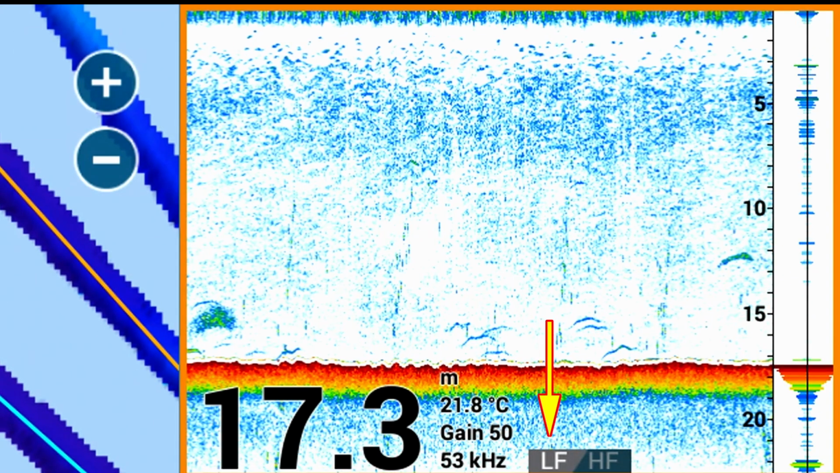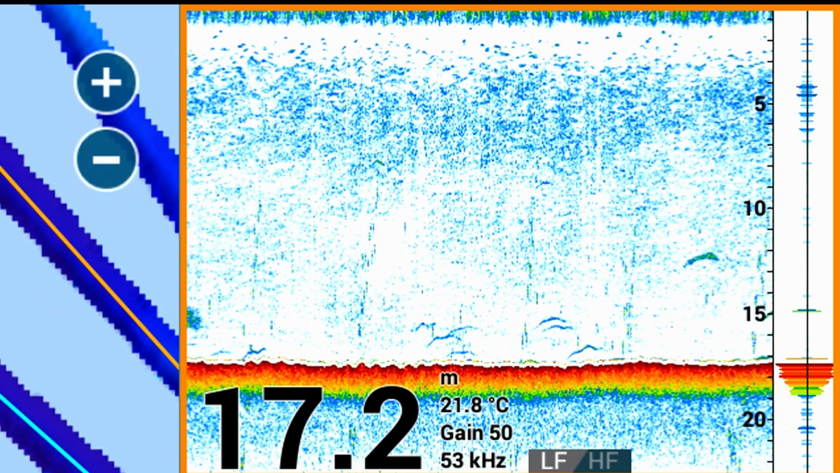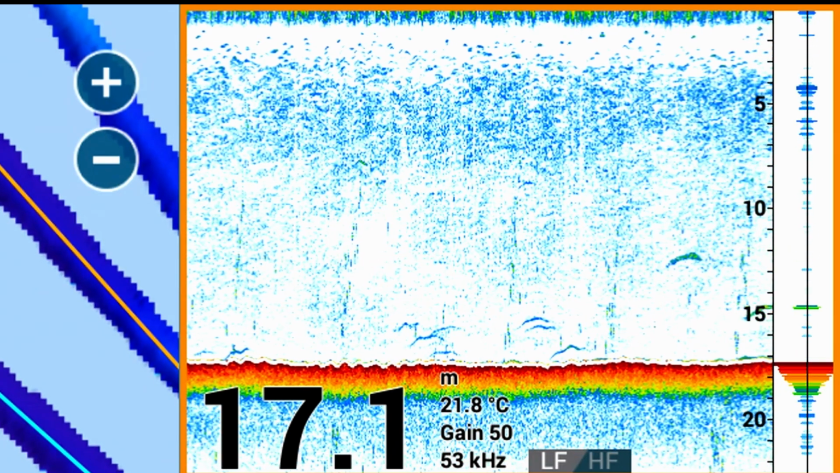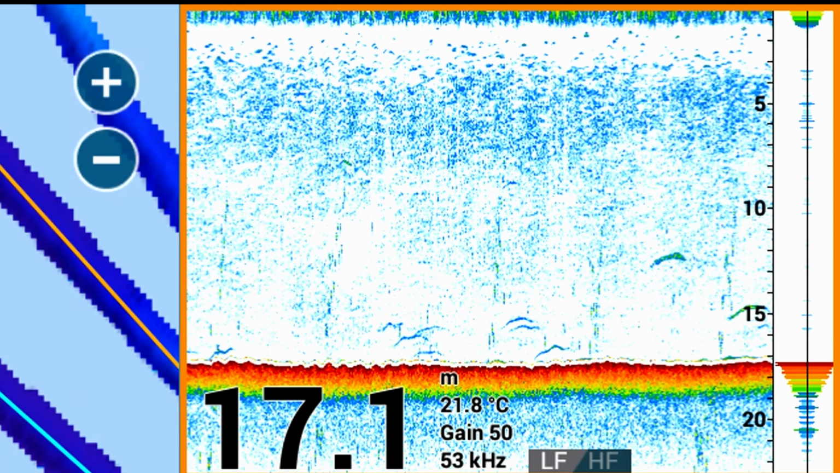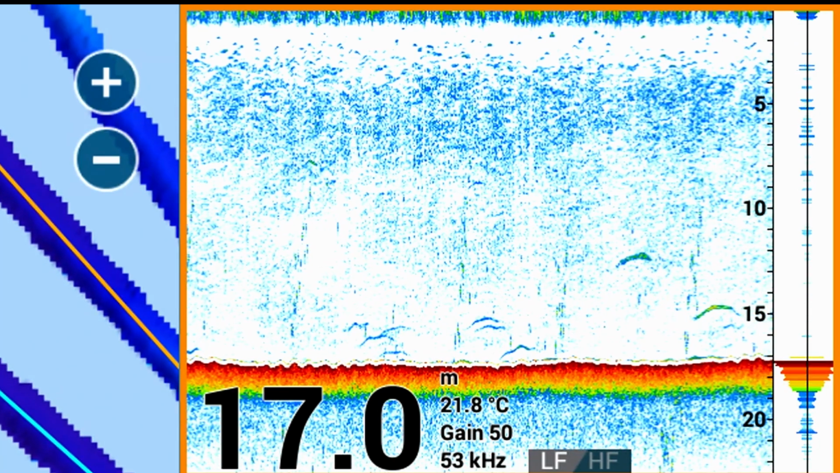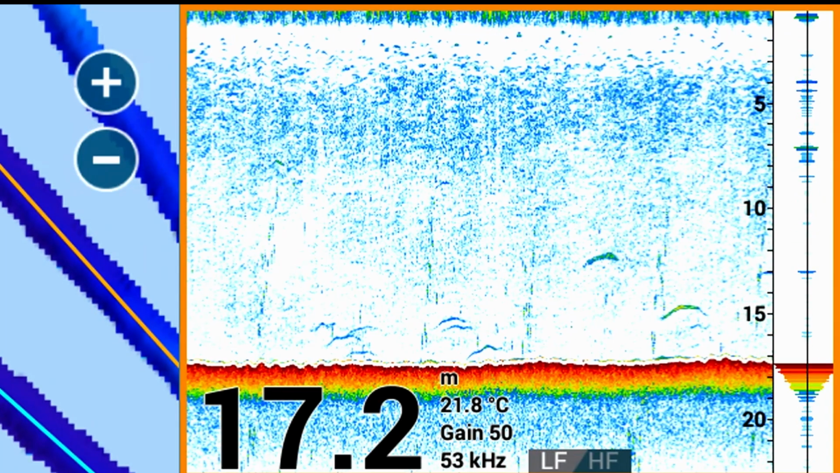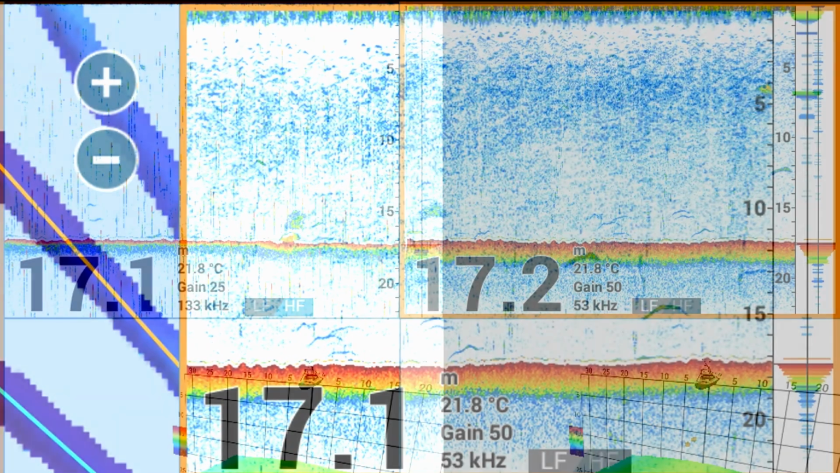Now that I've switched over to the low frequency band, you can see that the thickness of the bottom line immediately increases. This is a direct result of the increased angle of the beam and the consequent longer travel distance of the outer edges, as I've been discussing throughout this video.